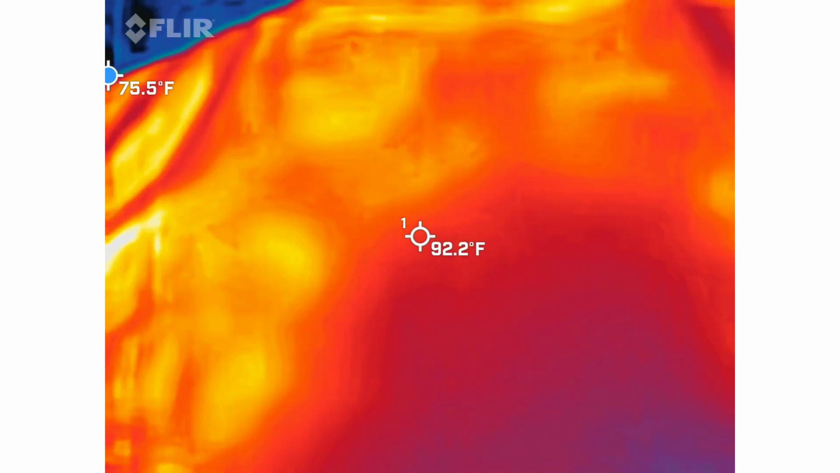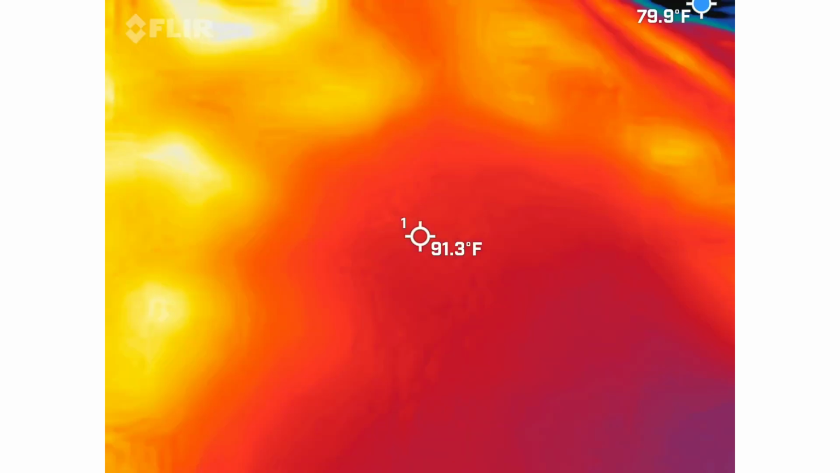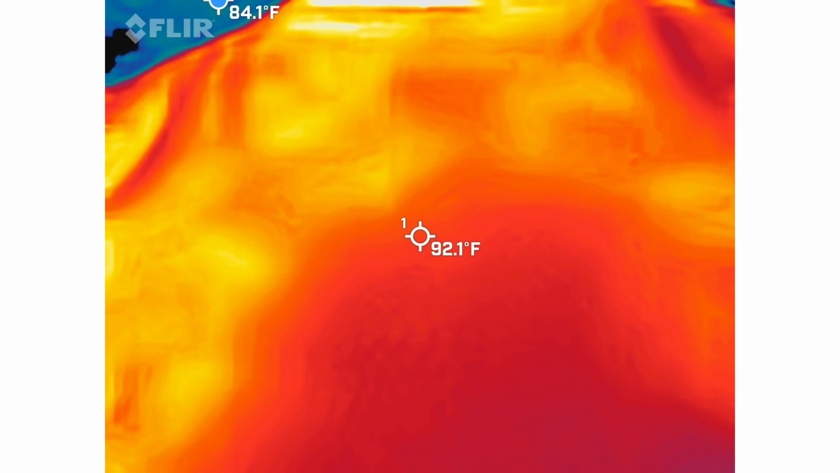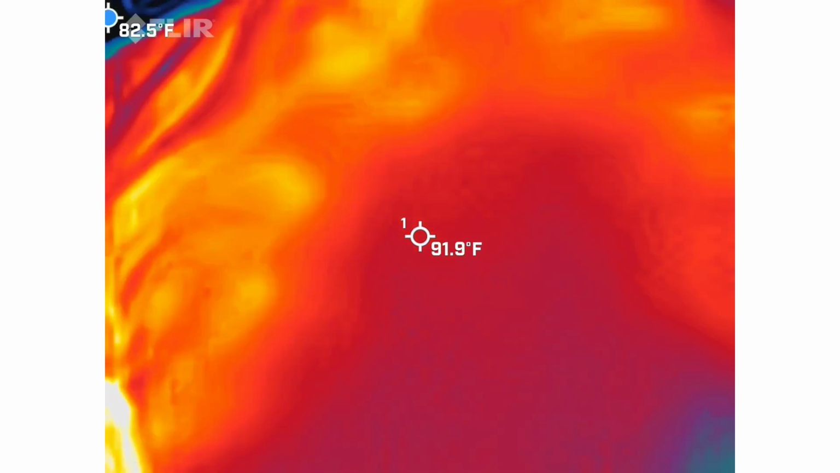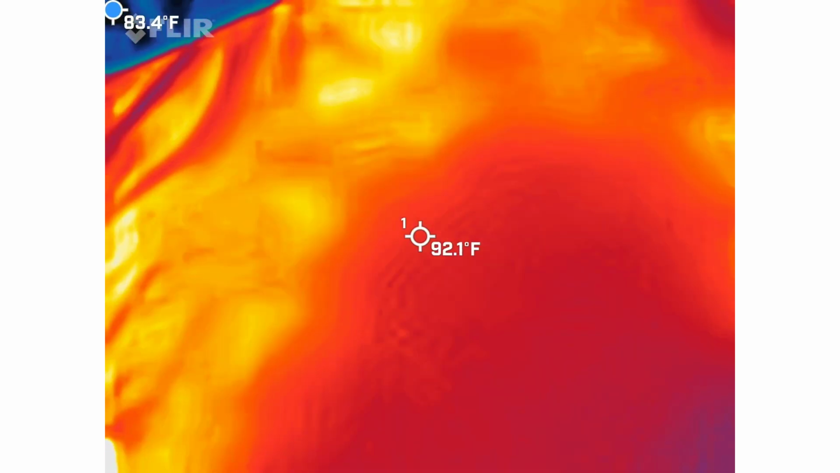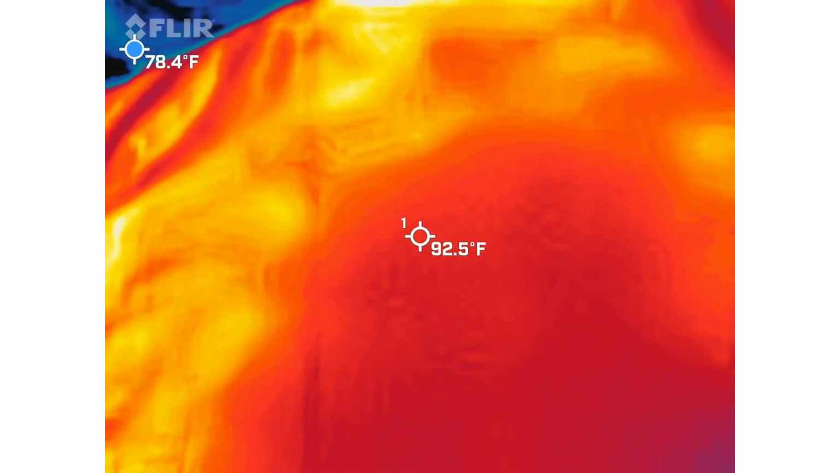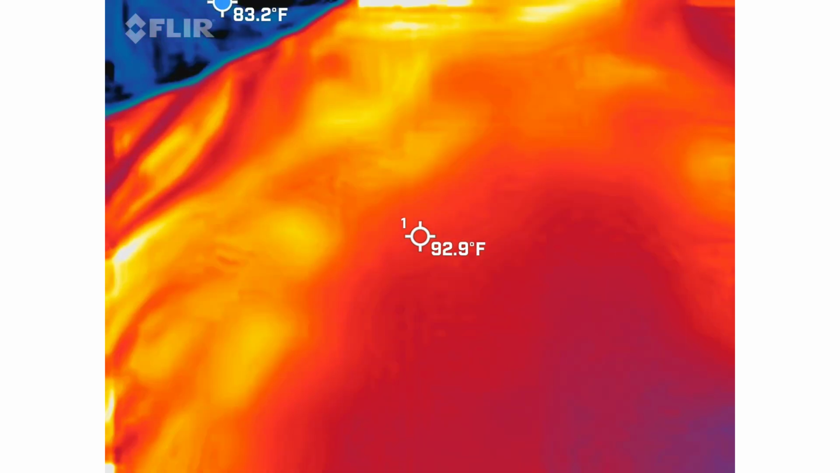There's also a blue dot bouncing around the screen. So that blue dot is giving us the coldest spot in the frame at that particular moment. So this is a very unique setup that I have here because it's actually helping to direct our eye. So when you guys get your video back, that blue dot will be there to help direct your eye on where the coldest spot is in that frame at that particular moment.